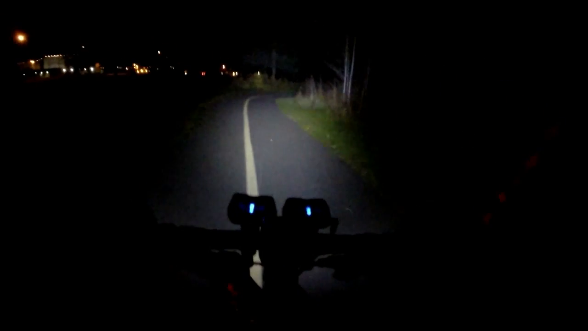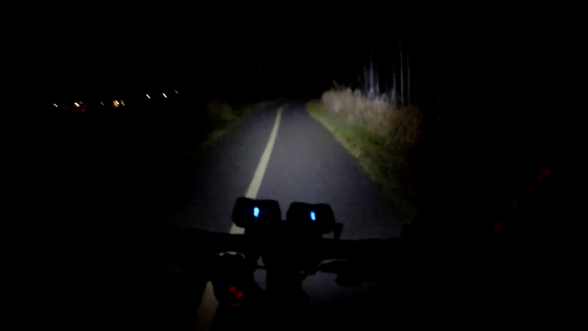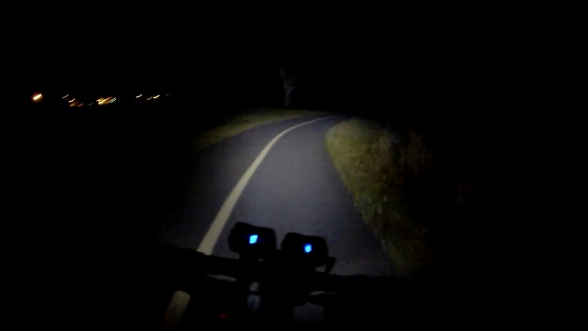So now we're on the new lower section that is not lit. It's really fun, so we're already going uphill. And then there's a steep bit here that cuts through the woods. There's actually a ridge that you guys can't see, obviously it's dark, but it's really steep. So it's like a Spring Classics type climb.